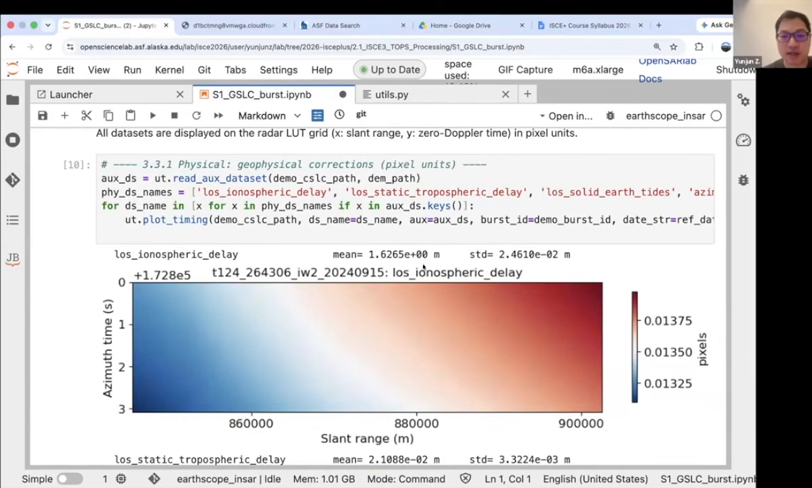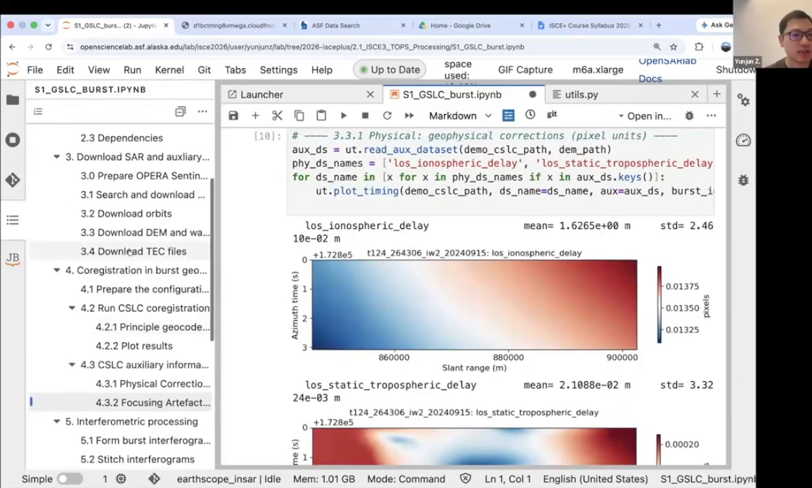This part is the ionospheric delay in the range direction at very coarse resolution, about 120 meters in range and a fraction of a second in the azimuth direction, and we are generating that using the standard atmospheric delay formulas. Our input file is the global atmospheric maps that we just downloaded in this 3.4 section.